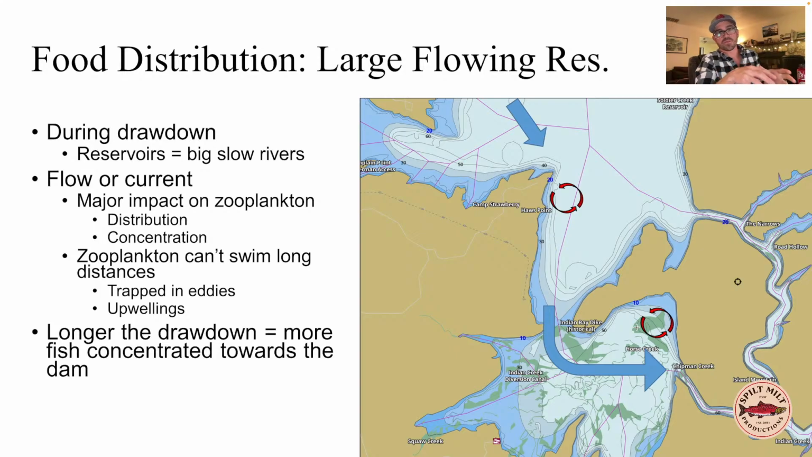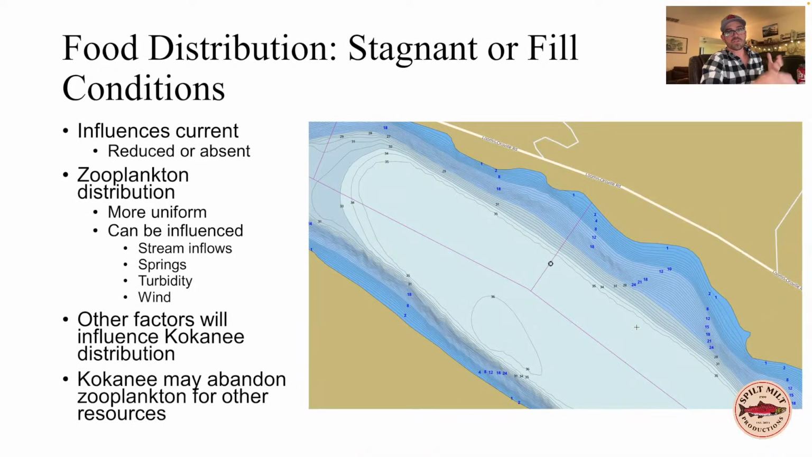And the longer the drawdown goes, the more fish are going to get pulled towards the dam. Like I'll see, especially at Lake Roosevelt, during big flow years, you get more and more and more fish getting concentrated further down towards the dam as the drawdown goes. And then eventually they stop dumping water and they start filling the reservoir, and the impacts of that flow diminish. The fish start to spread out because the zooplankton is no longer getting as concentrated, because the amount of time the water is spending in the reservoir is longer and longer. So there's more food resources available, more spread out.